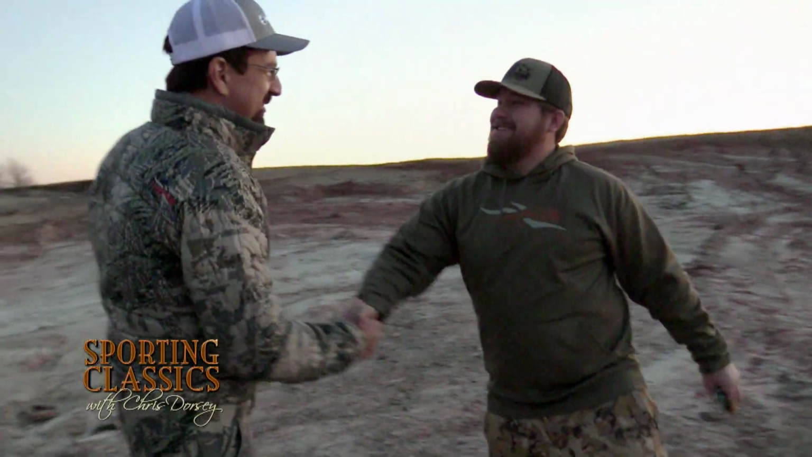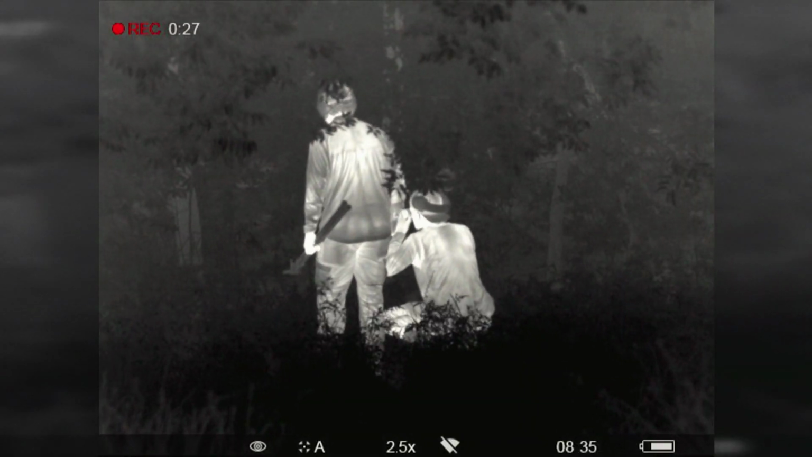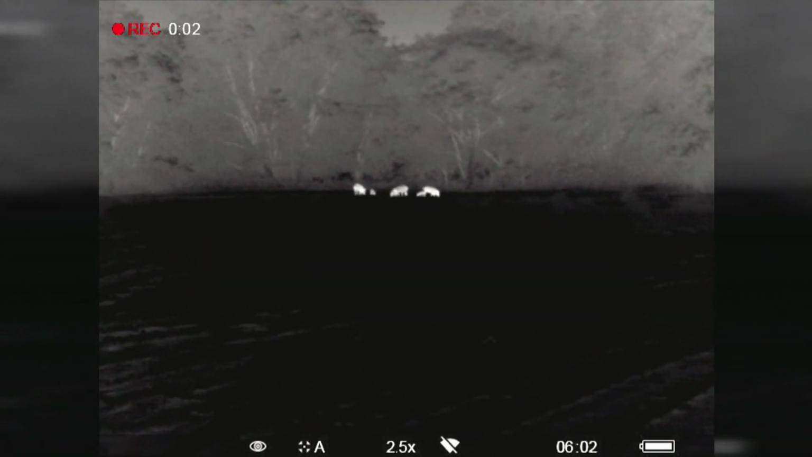Yeah, we've been out here hunting with North Texas Outfitters, putting hogs on the ground with thermal imaging devices, and hogs are a huge problem here. So it actually serves a couple of great purposes. One, we're helping farmers and ranchers, and two, we're getting some great meat for the cooler. And three, we're just having a great time.